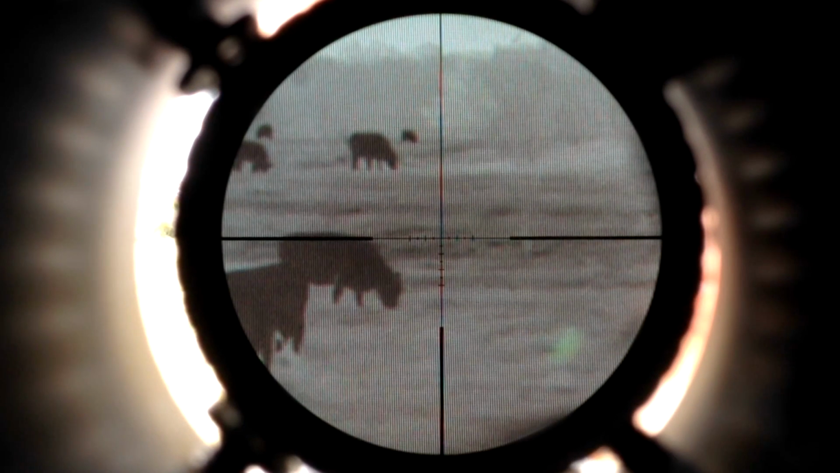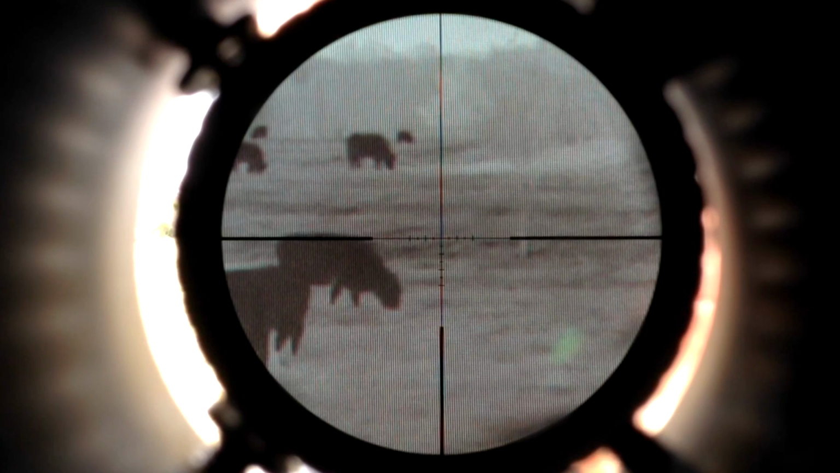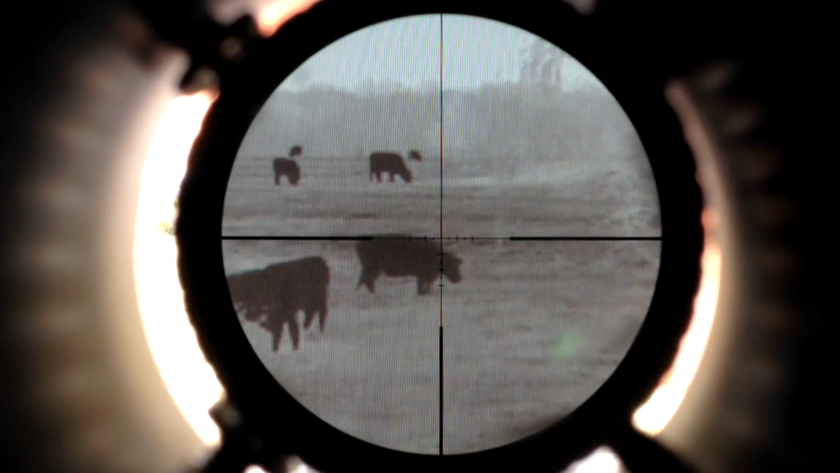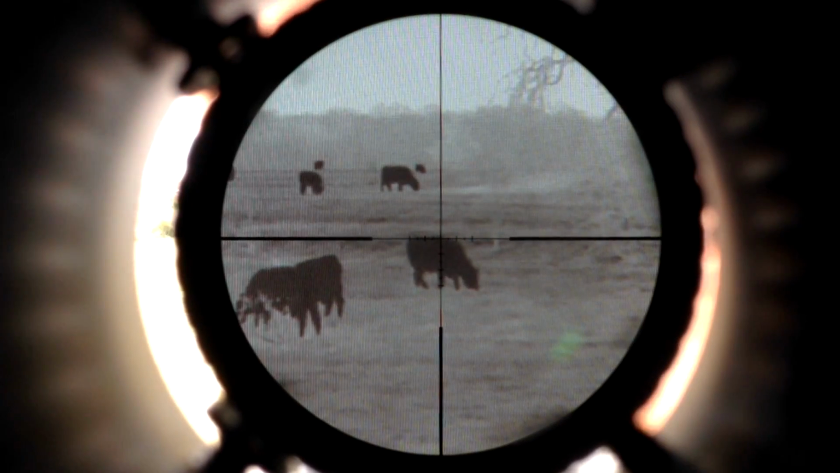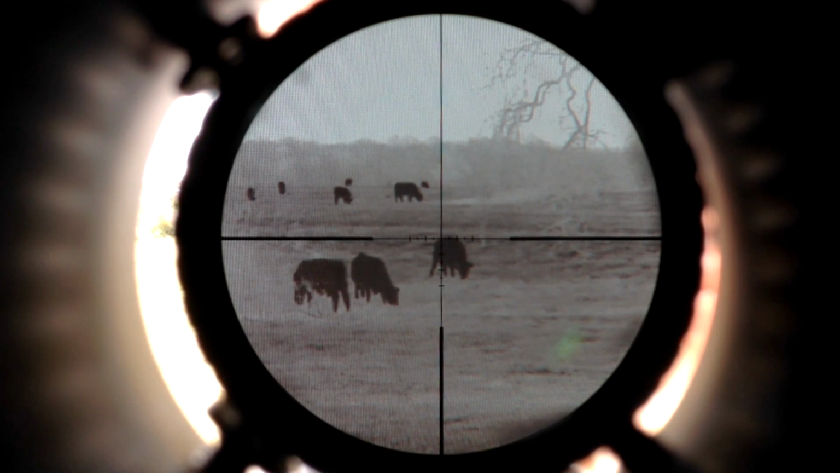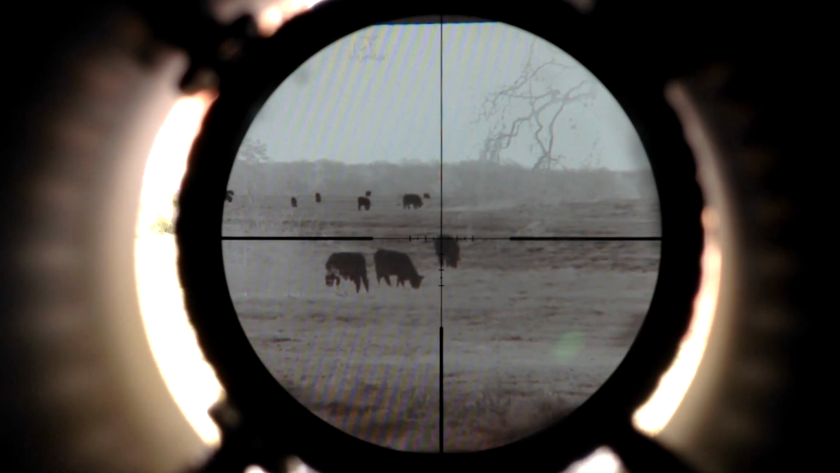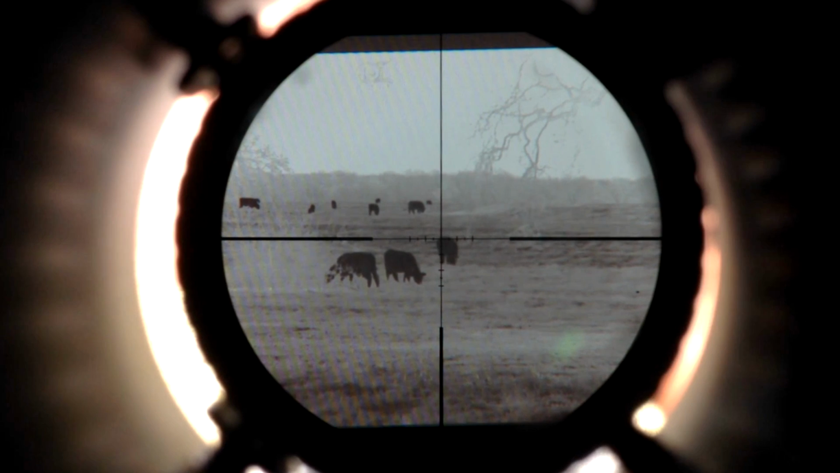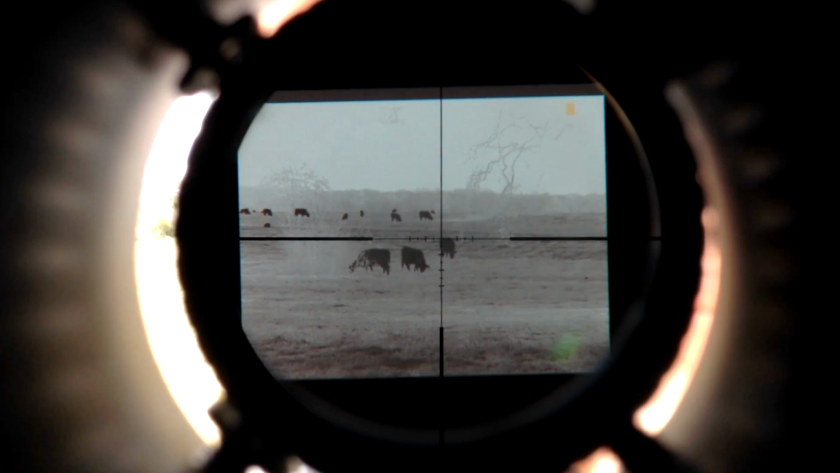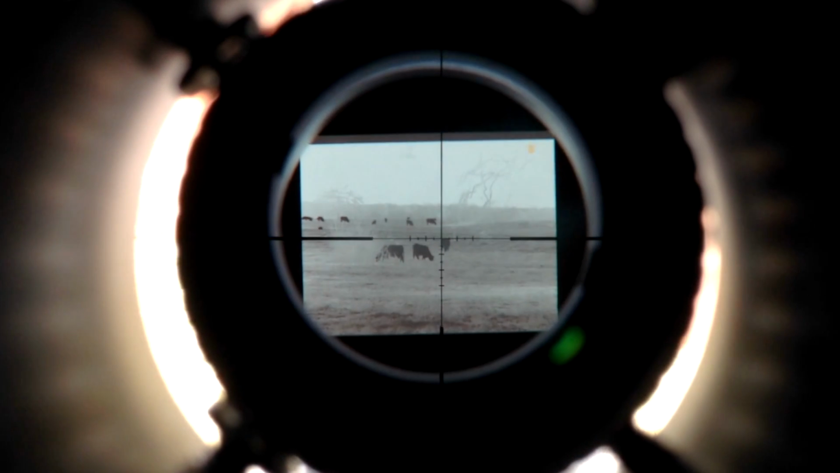This is 6 power. The ones in the bottom of the screen are at 100 yards. 5 power, 4 power, 3 power, 2 power, 1.5, 1.